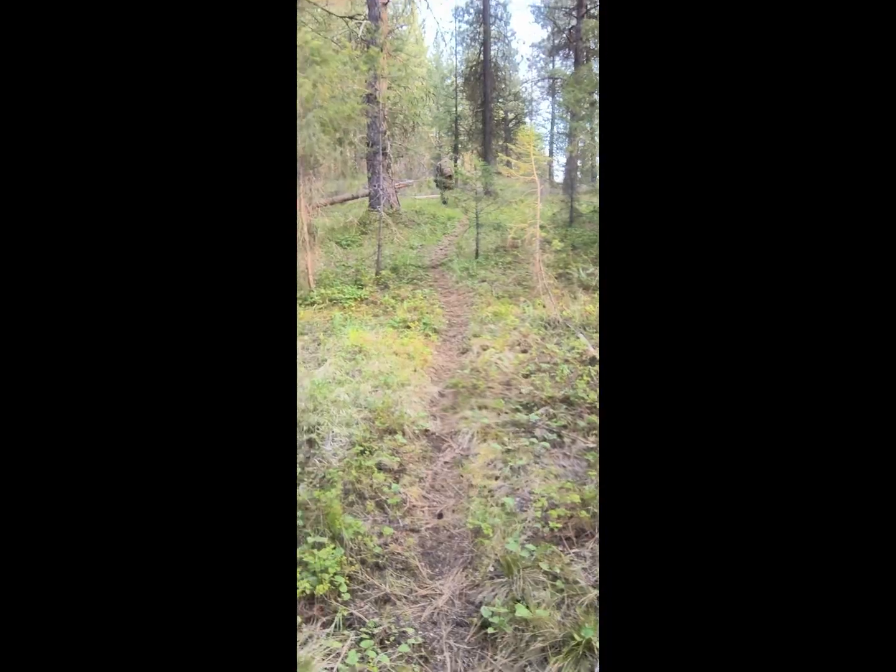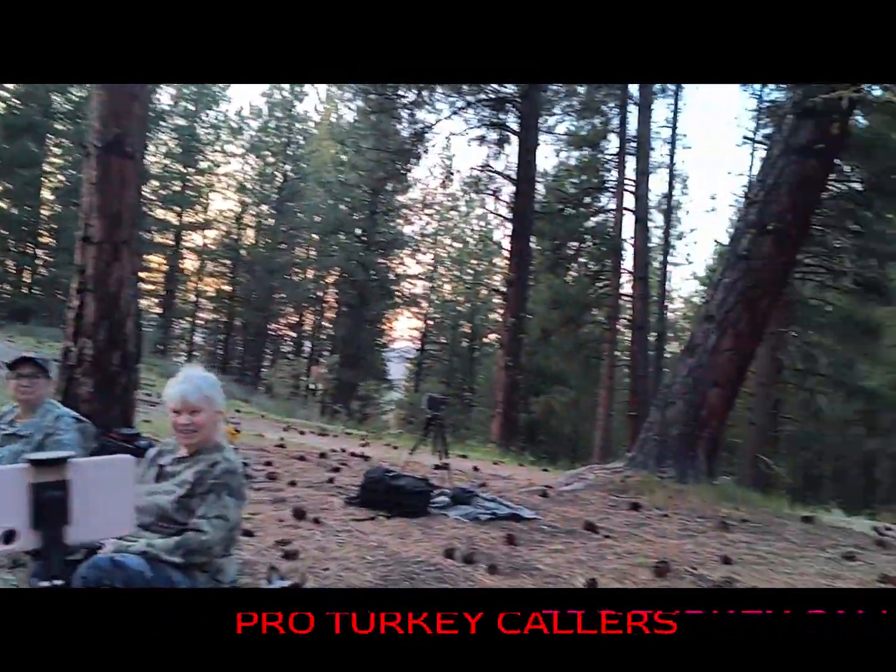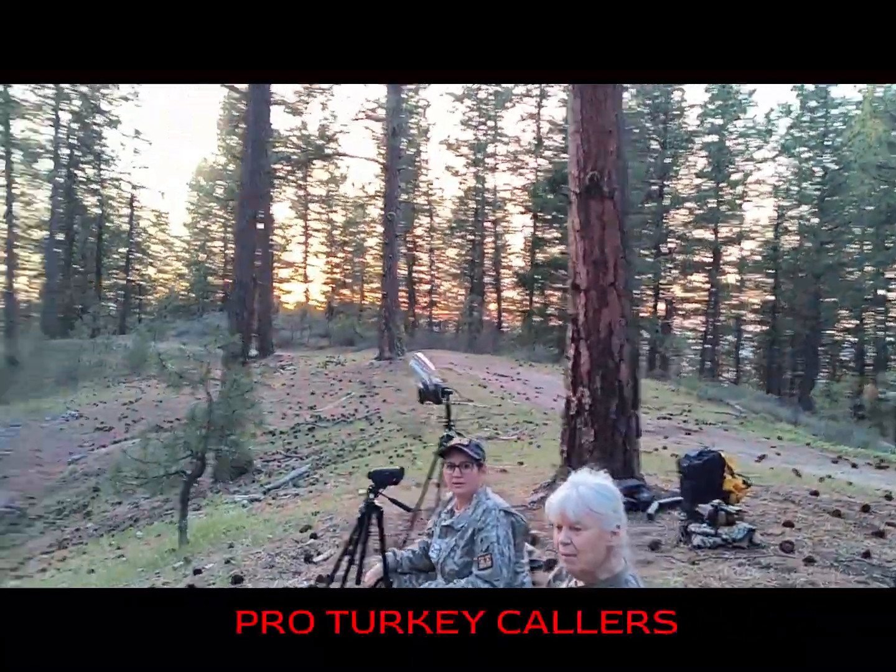So I hear stuff, I hear branches breaking, and it's still daytime, so we're following this little game trail up. That's close. Was it up there? Yep. I told you this is where they should be. Gobble, gobble.